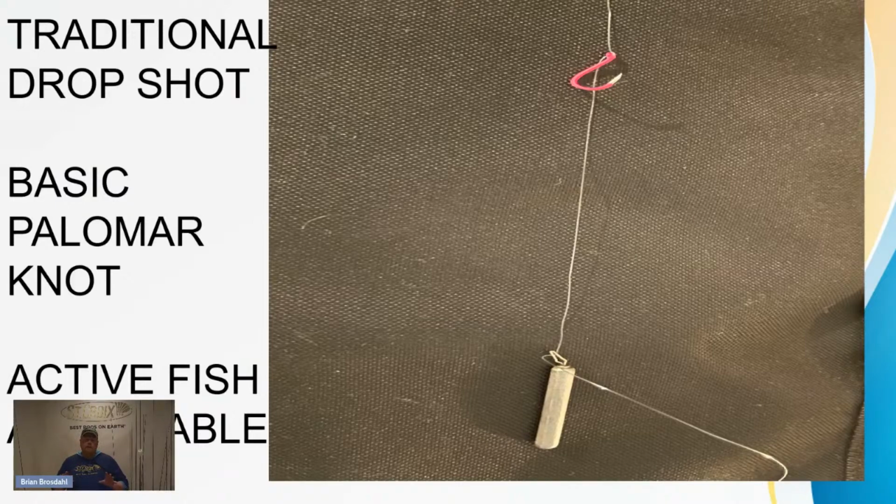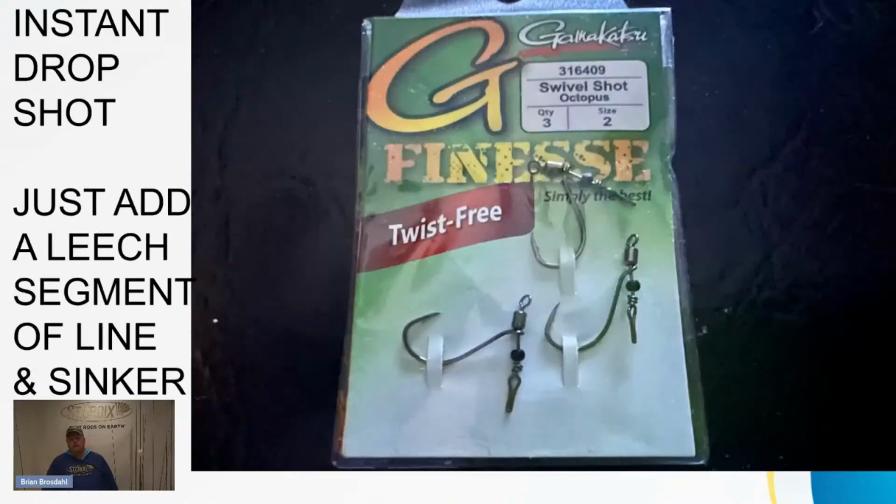And so I adjusted it, and you'll see here coming up. And that one works really good.